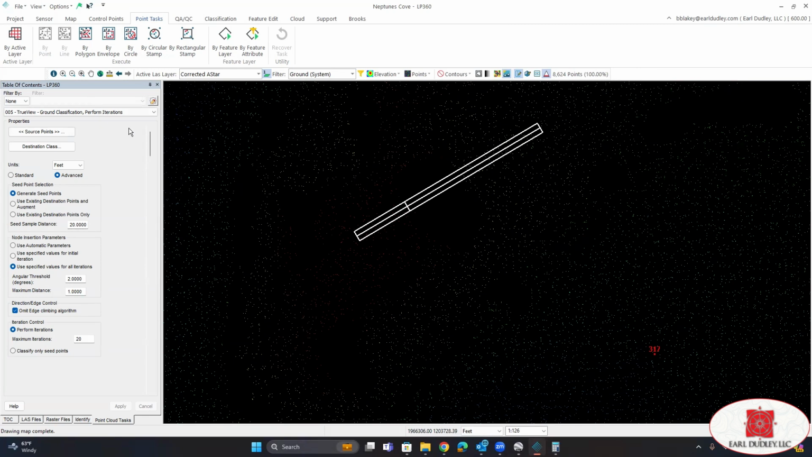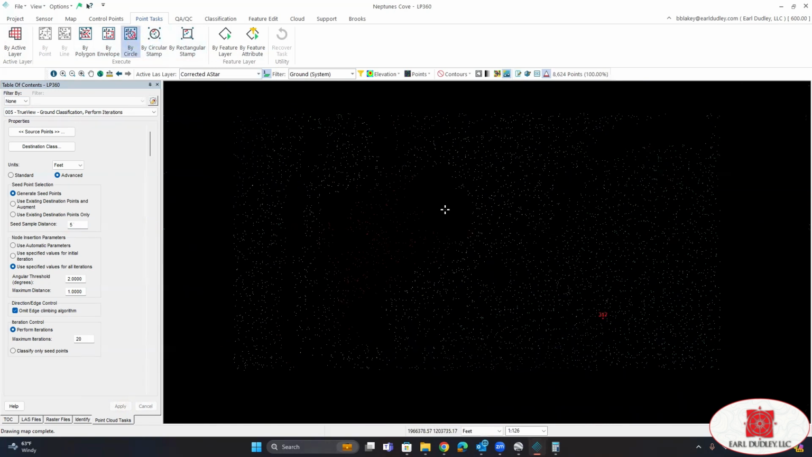We're going to use the same tool that we did to classify this. But instead, I am going to change my seed sample distance down to around 5 feet. Click apply. And instead of executing by the entire layer, I am going to execute by, I can really use just about any of these, but we will try the circle here.